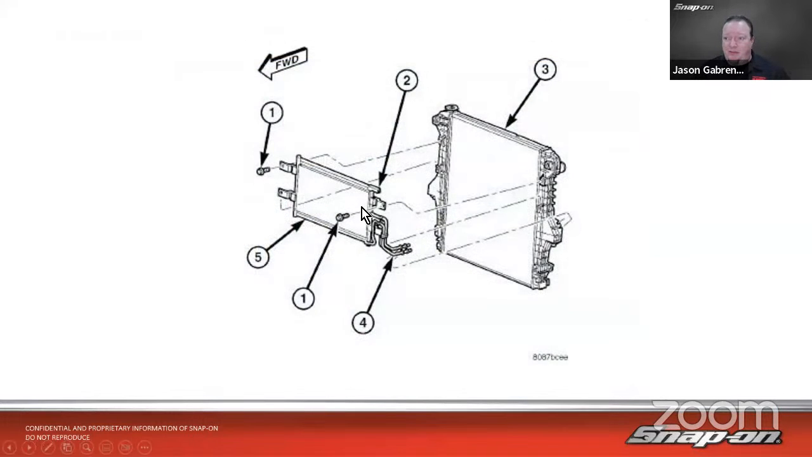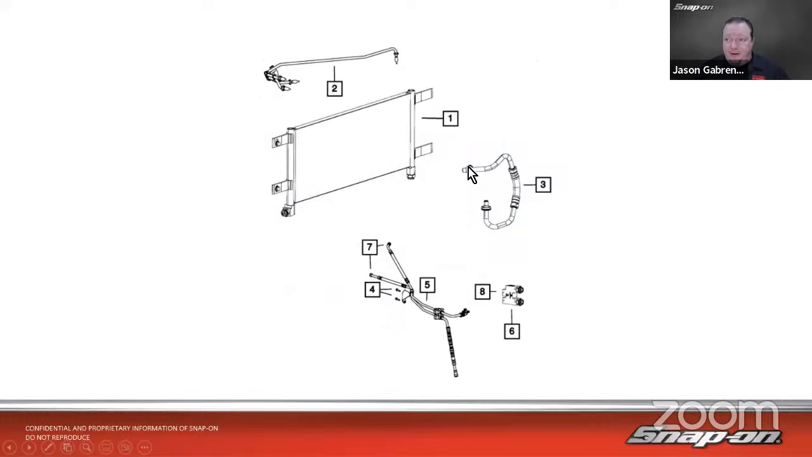Now, where the transmission cooler is on this model, there's a transmission cooler that mounts to the front of the radiator, on the upper part of the radiator where the grill would be. Makes sense, so the heat can dissipate from the transmission. Then we have the lines that come down here and go back out to the transmission, and then it bolts to the front of the radiator. Also in there, we have this block. This block has a thermostat-type thing in there, where depending on the temperature, it opens and closes and allows flow to go through the transcooler once it gets to a certain temperature.